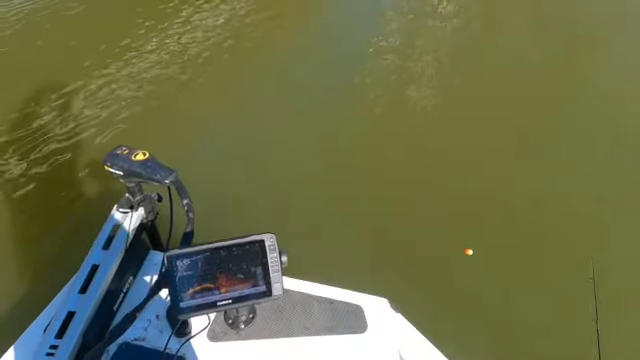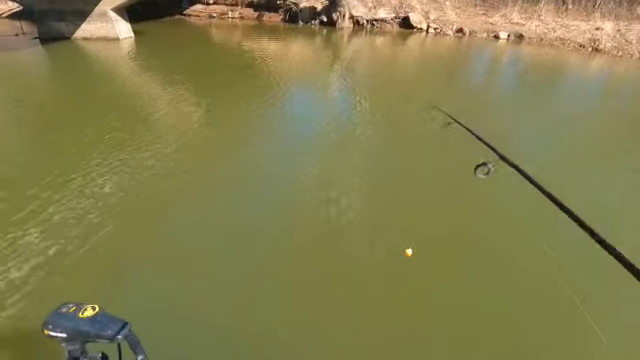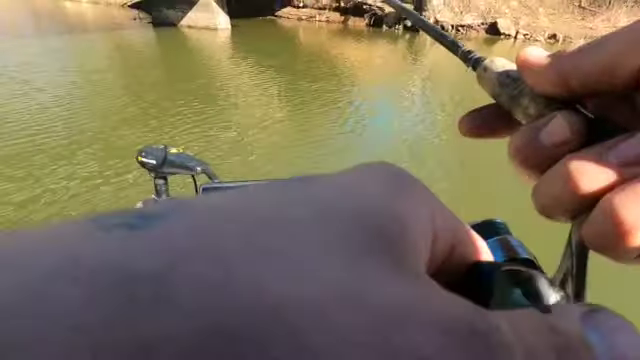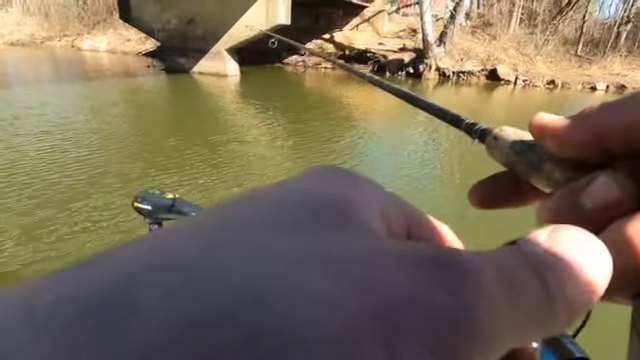There's a hole that goes from the point of that all the way around to that grass root ball right there. So let it drop all the way to the bottom and then slowly reel it up as slow as you can. Let it drop all the way to the bottom. Slowly. I mean, it's painful.